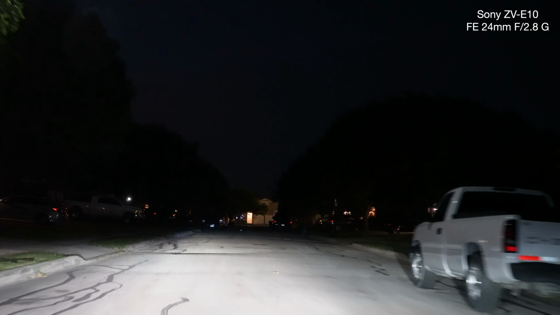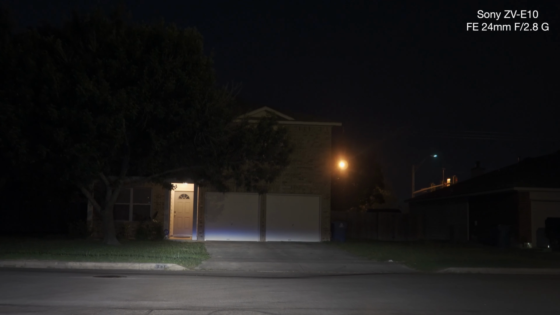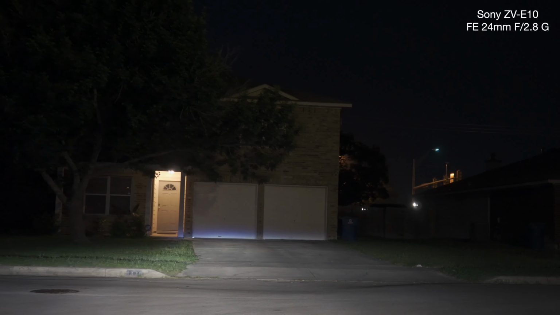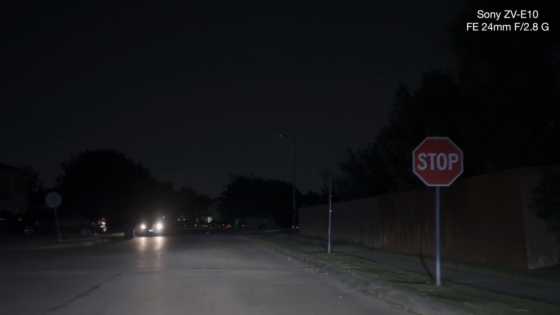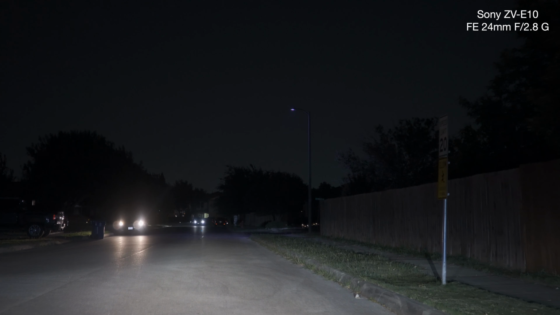Now, what I'm going to do is turn off the video and show you what I like in manual. Okay, so this is 1/30th at f2.8. Okay, I think it's a lot better now, but I do have it at 1600 ISO.